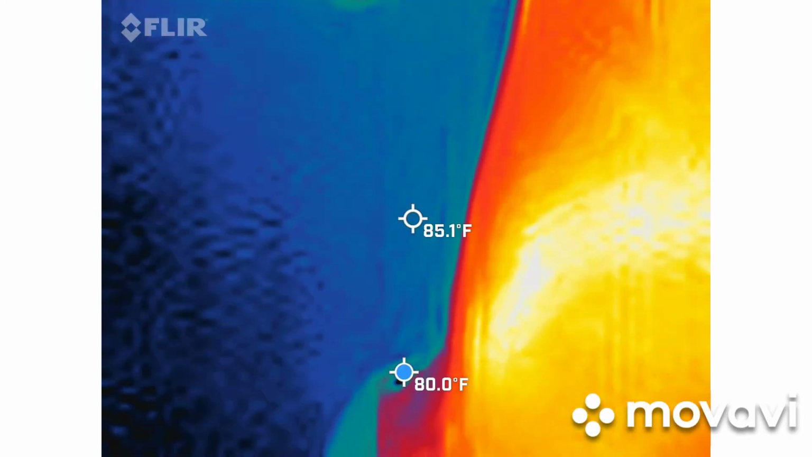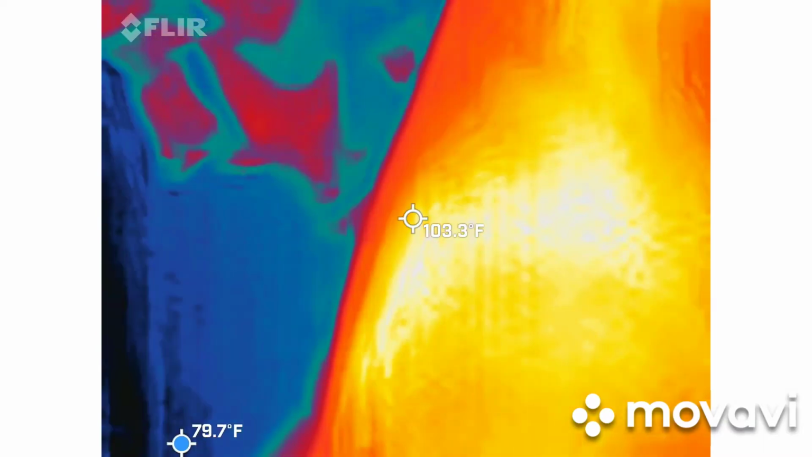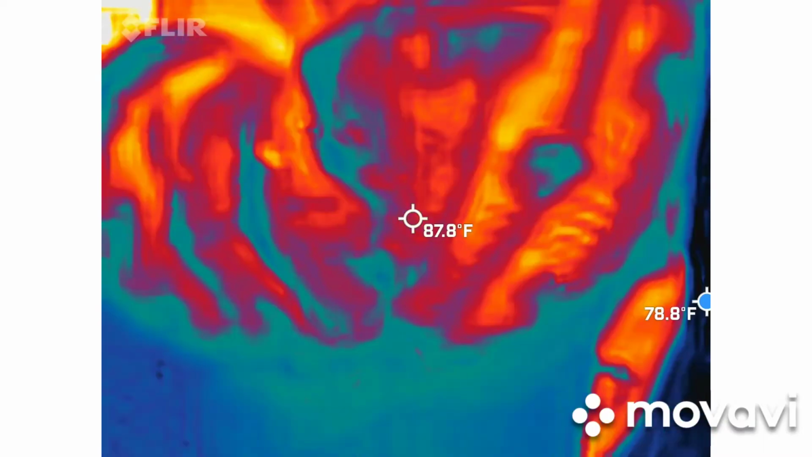So first off, you should not be able to see me in this camera. So it should be pretty dark in there. I know it's a small screen, but we're going to turn on some lights.